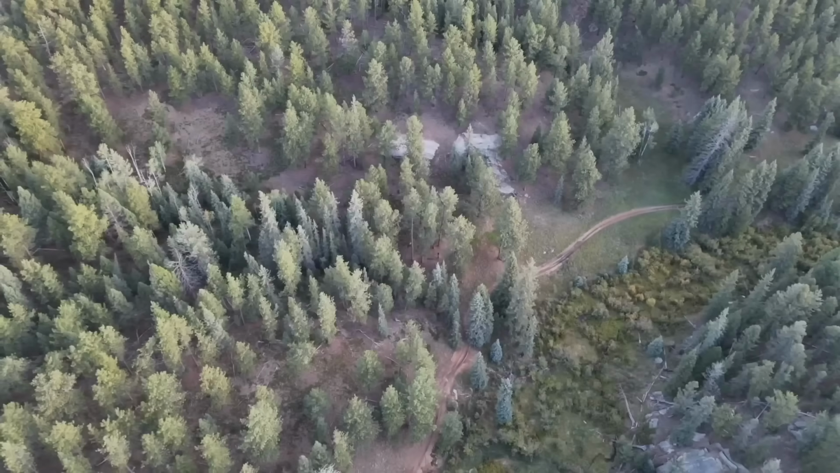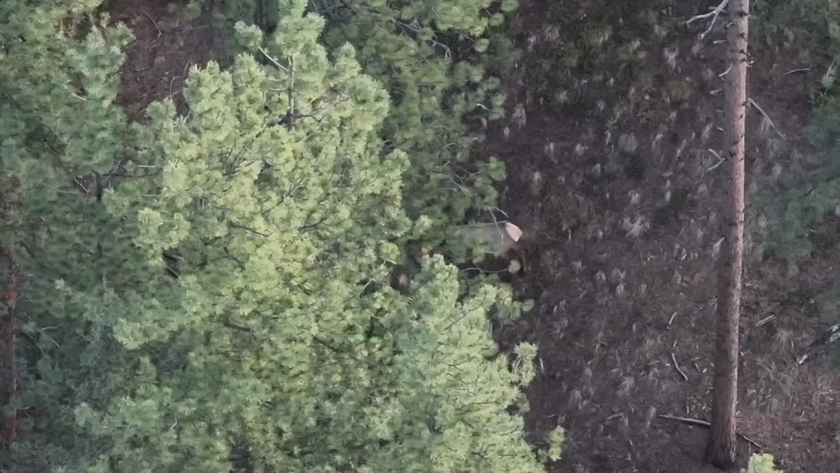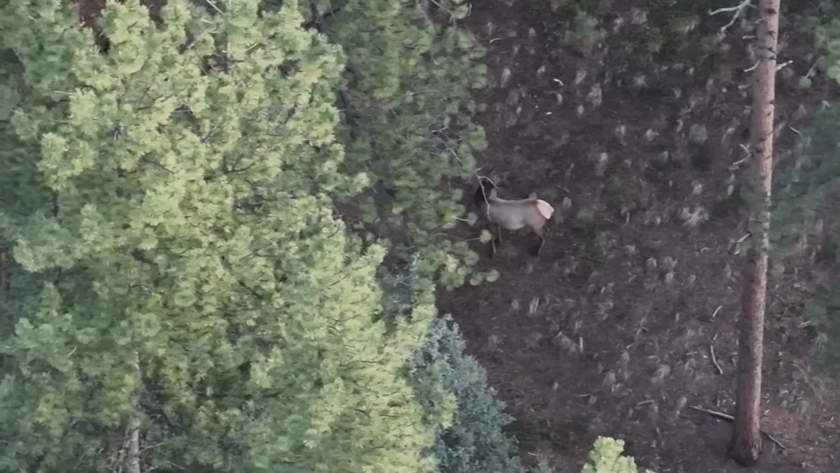After what felt like searching half of the Rocky Mountains, I'm talking about legitimate coverage of massive terrain, I finally saw something that made my heart skip a beat. There it was, a lone cow elk standing in the timber, making its way through. I'd finally found something real. There actually are elk on this property, and it's on public, not on private. About time. This is it.